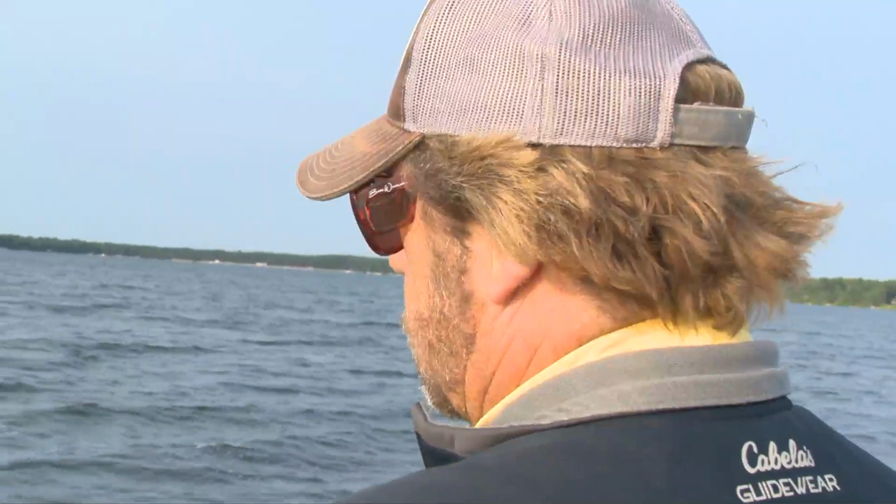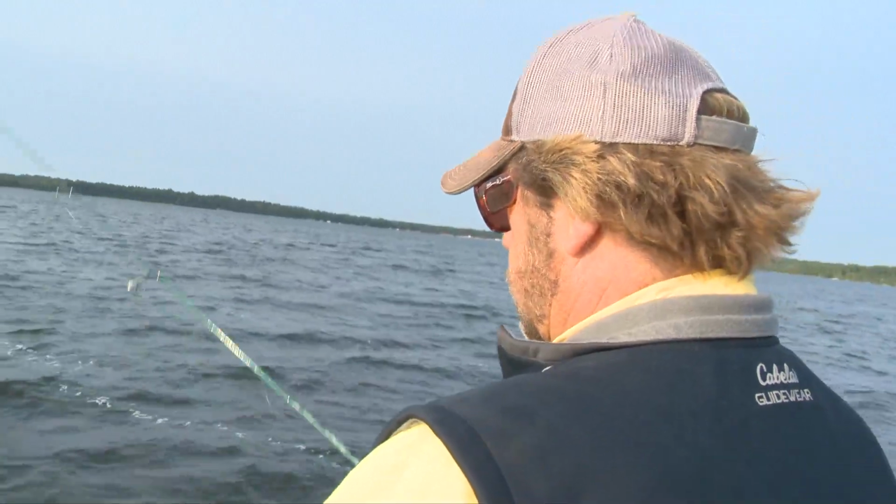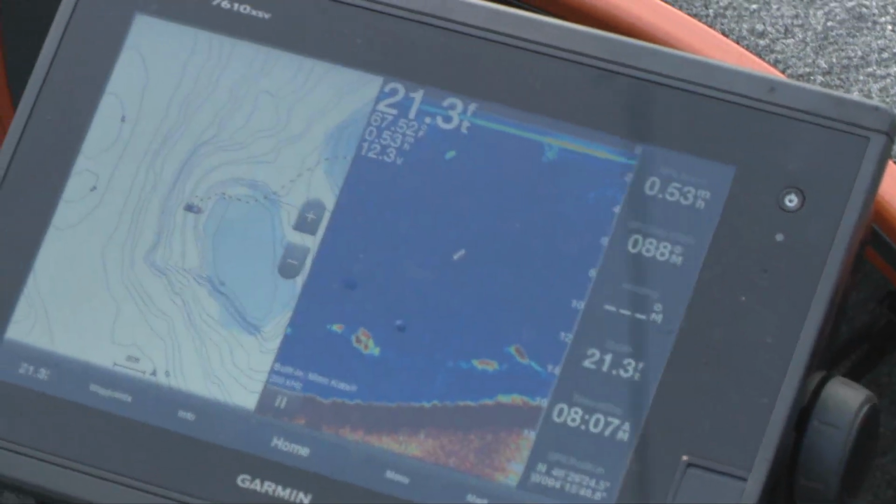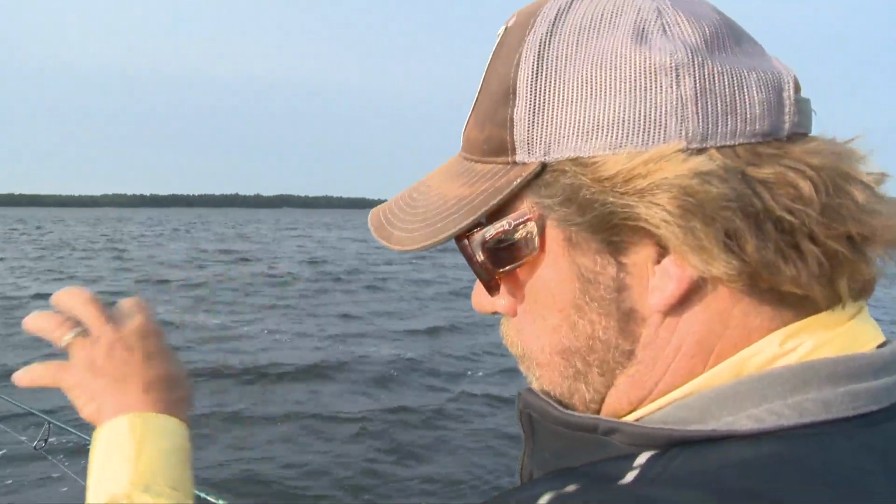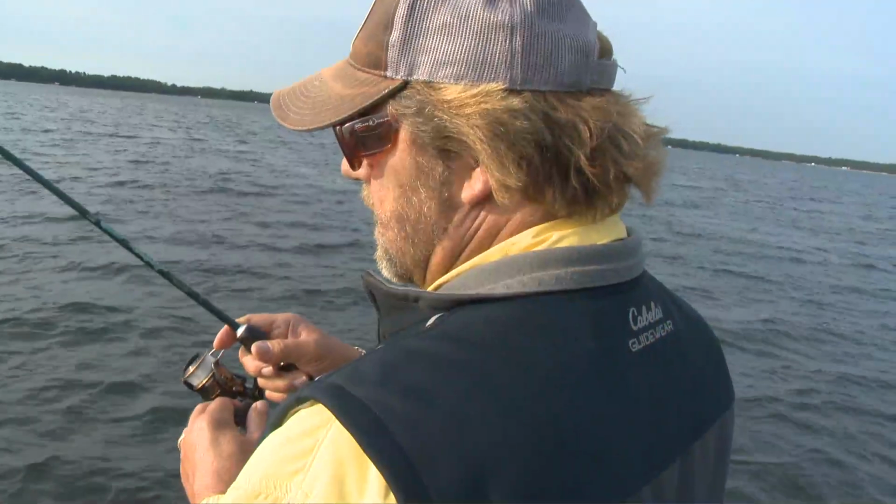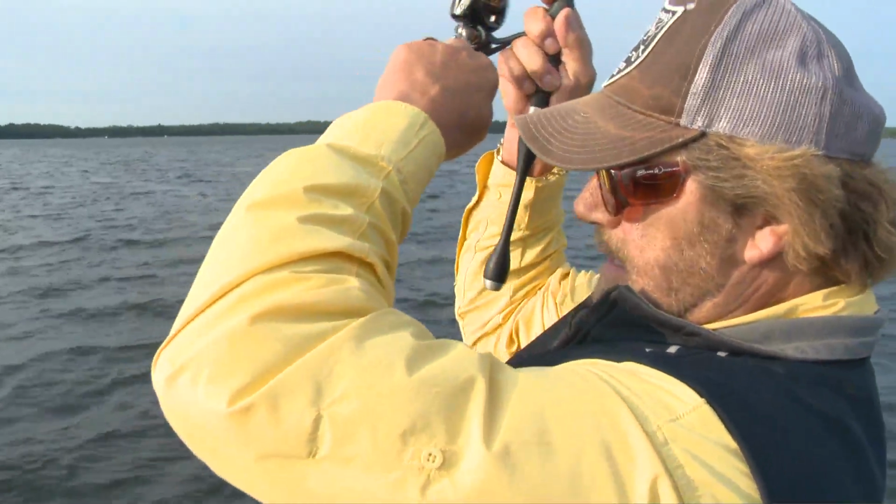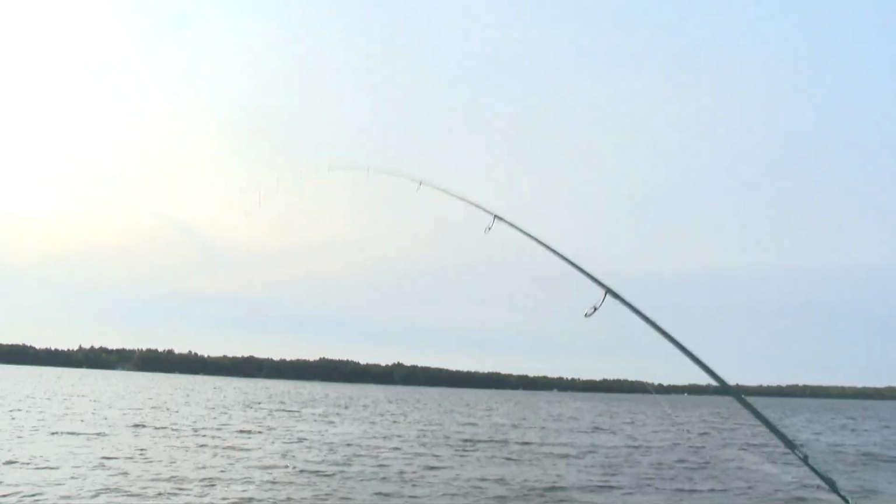Starts to let go of the secrets of what we've got to do today. Now if I hook a good one, I'll take my Garmin and just mark it, so I can get exactly back to that spot. Because sometimes what you find is a little group or a big group real tight to one area. Well, this is fun. See how big you are, mister. Not very.